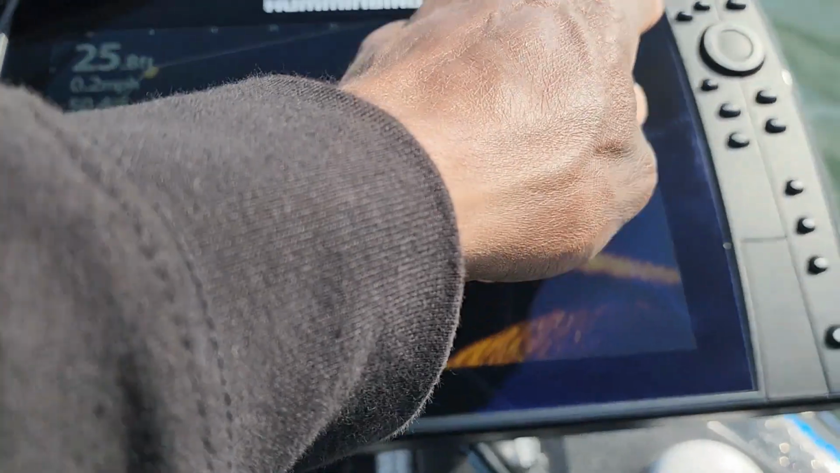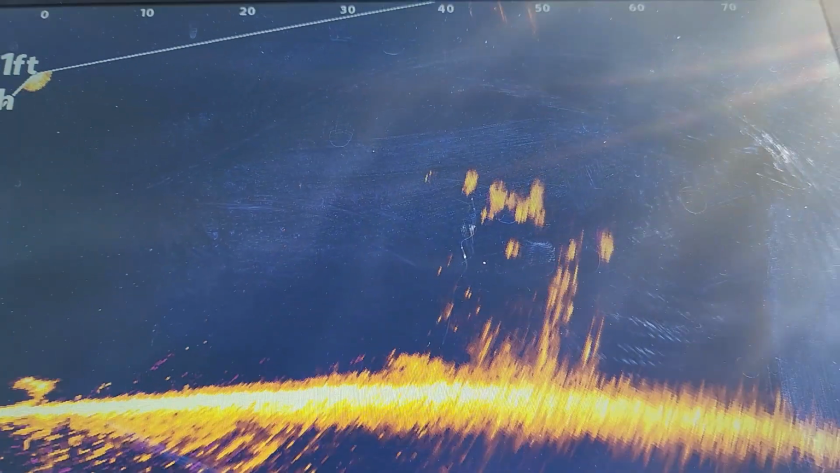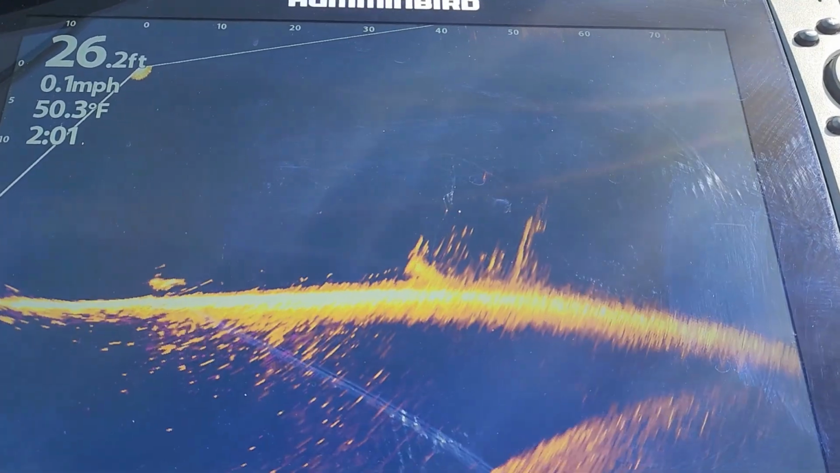So I have my live imaging set up, guys. It's set up out to 75 feet. You can see those fish stacked up pretty well out there. What is the depth out here? About 26 feet. But gonna throw a few things out here and see if I can get those fish to hit it.